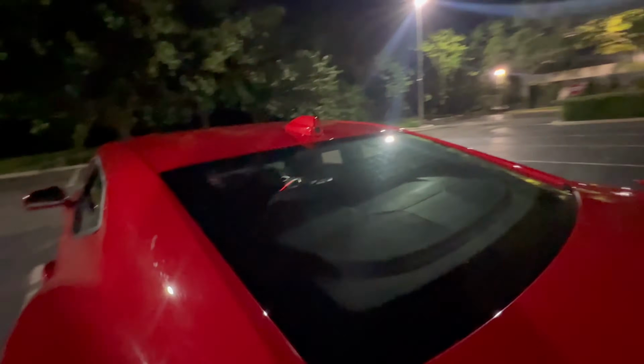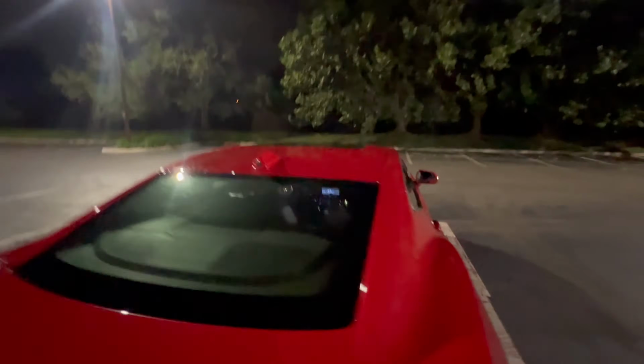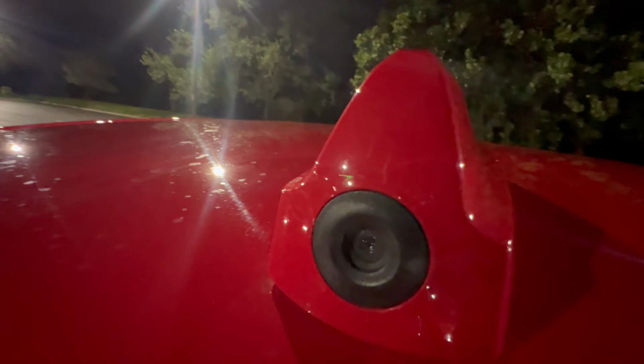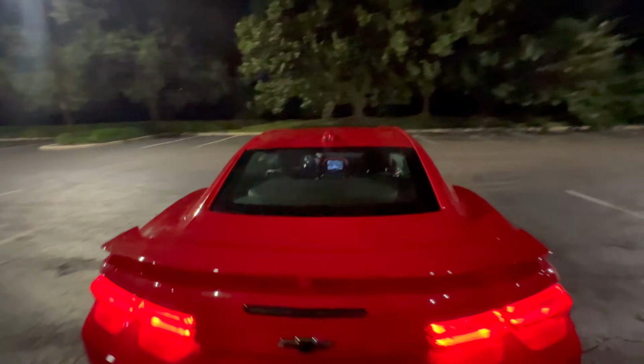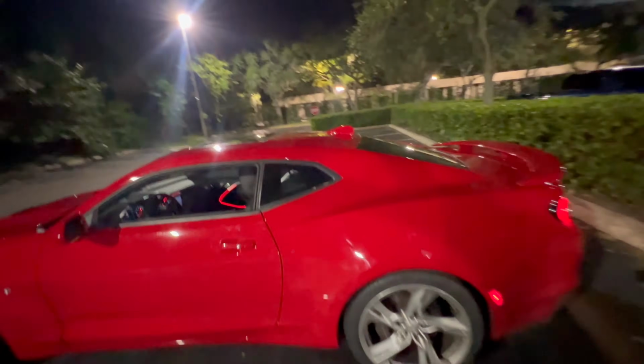And a very interesting fact about this car, right over here in the antenna, you have the backup light, the rear camera light. There it is. Most cars have it in the trunk. This one has it right up there. Very cool little detail.